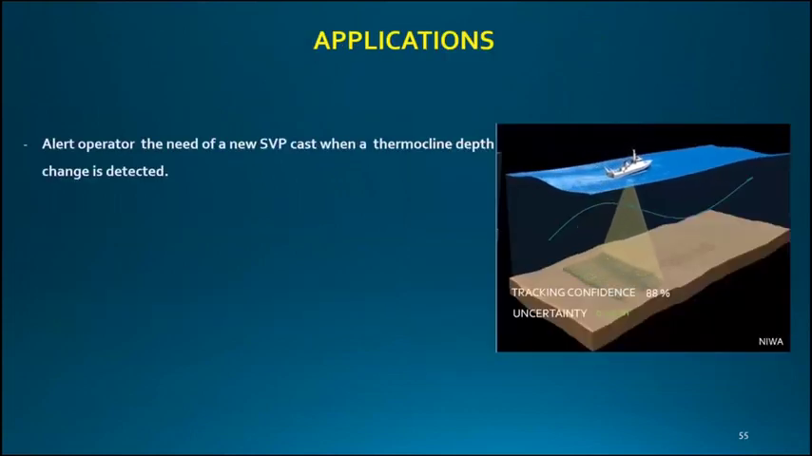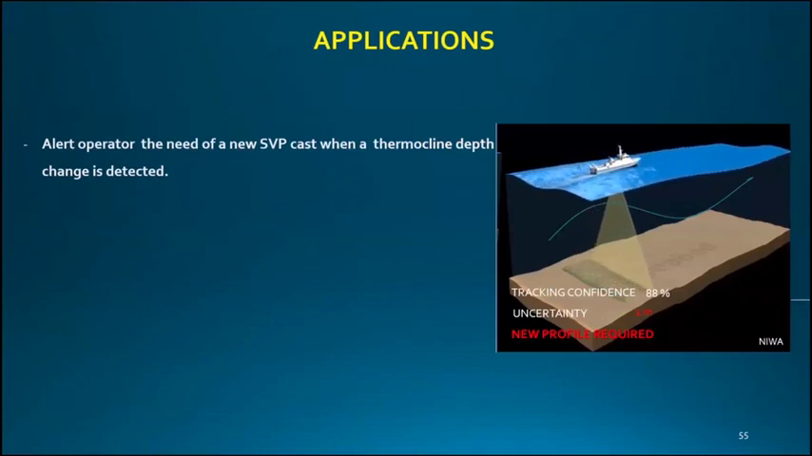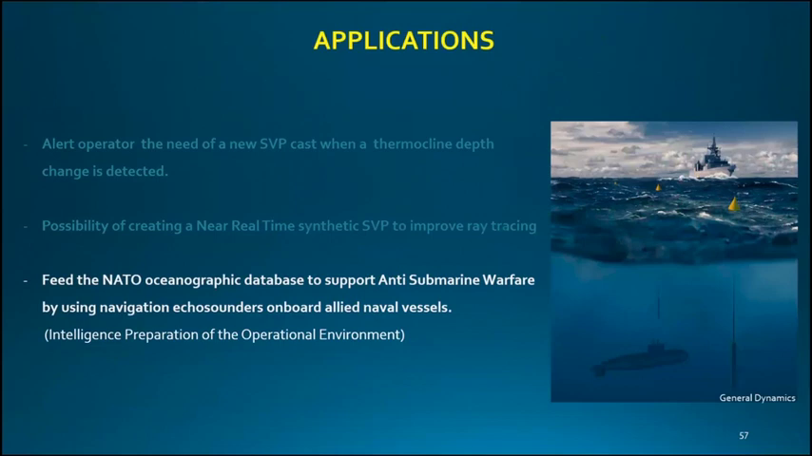As for applications of my work, I would suggest three different things. First, to improve this tool so that it could be on board every bridge, telling the operator when it's time to cast again, when the thermocline is present, with a confidence level. Second, the possibility of creating a near-real-time synthetic SVP so that it could be used on a ping-to-ping basis. Finally, as a military application, use this technique on board any military vessel belonging to NATO so that we can feed the oceanographic database with the depth of the thermocline as part of the intelligence preparation of the operational environment.